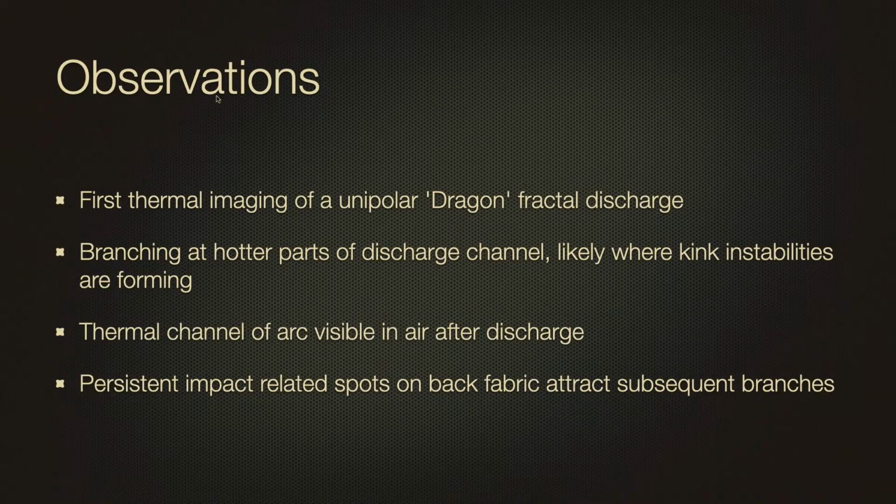The observations were that in the first thermal imaging of unipolar dragon fractal discharge, the branching was at hotter parts of the discharge channel. And I believe this is where kink instabilities are forming and they're leading to other exotic vacuum objects and they are breaking away. And I'm going to give some more detail on what I think is happening there.